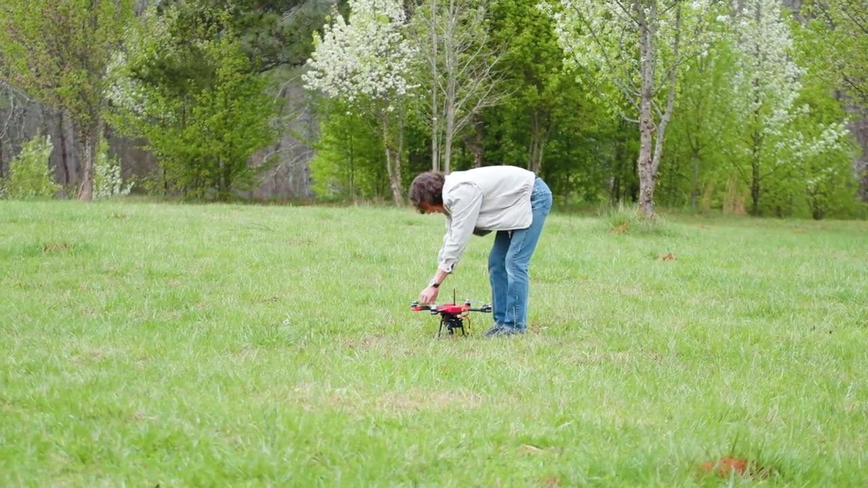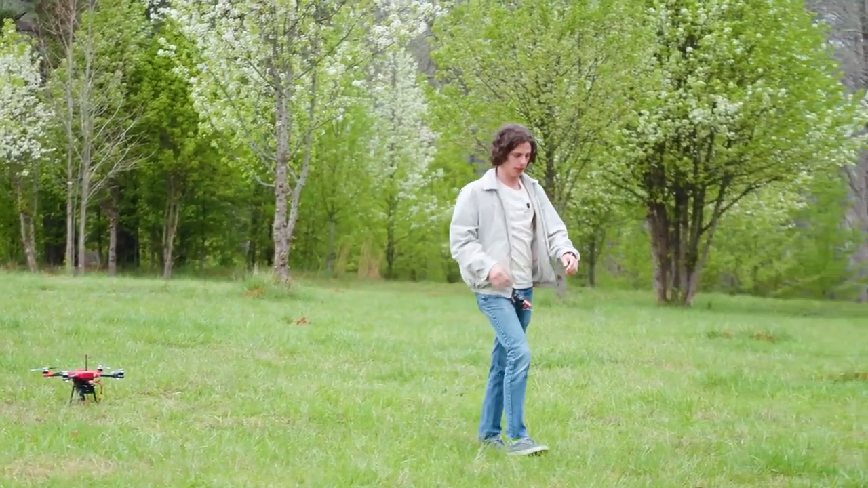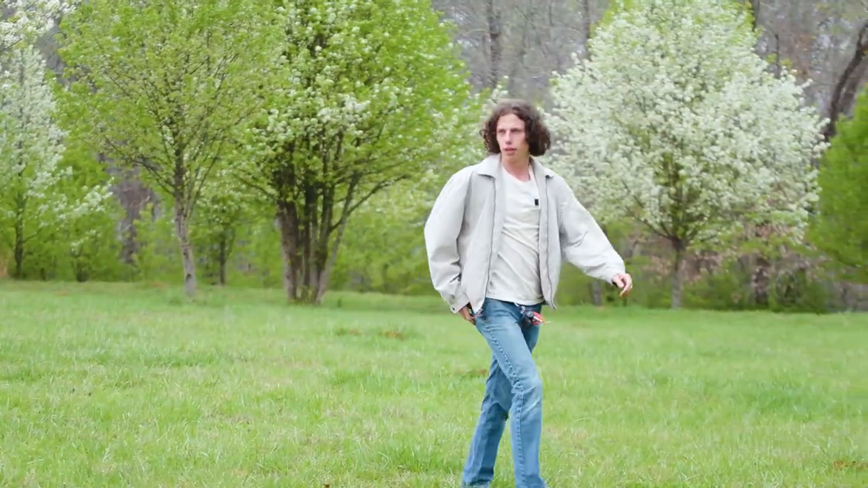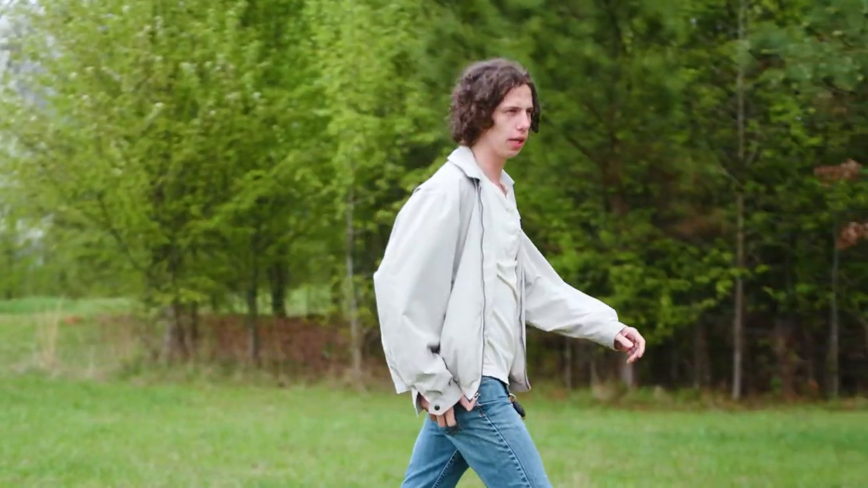We have company today. Actually, quite a bit of it. Some of the resident locals here at the drone park, as typical per Sunday.